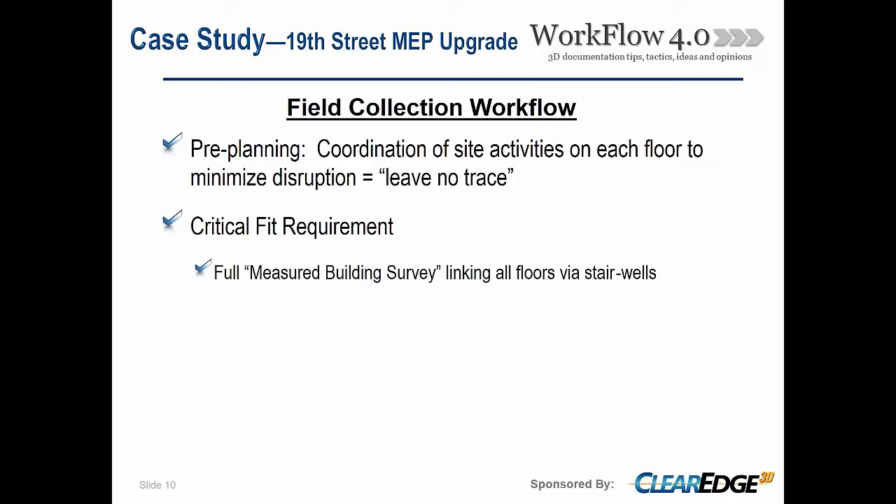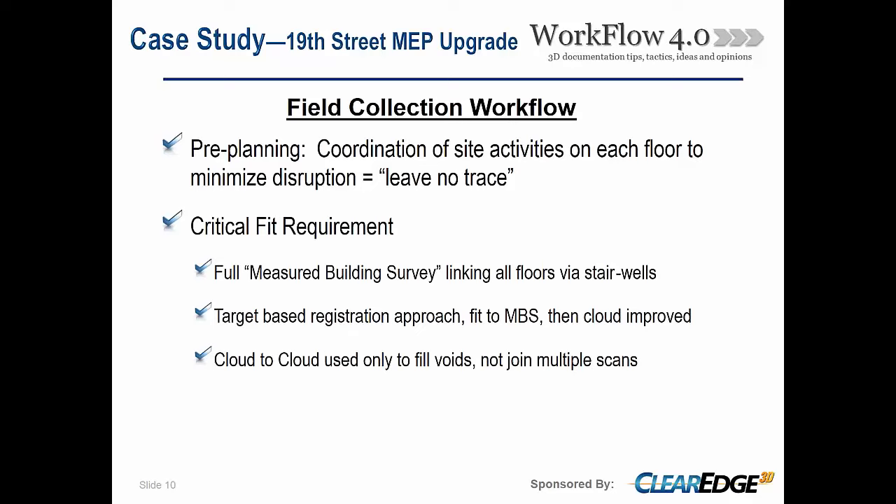Again, critical to this was a critical fit requirement, so we went the route of a full measure building survey, which basically means we first created a survey of the building interior, up the stairwells on each level, controlling the corridors, controlling out into the suites themselves so that we could create a target-based registration on the measured building survey.